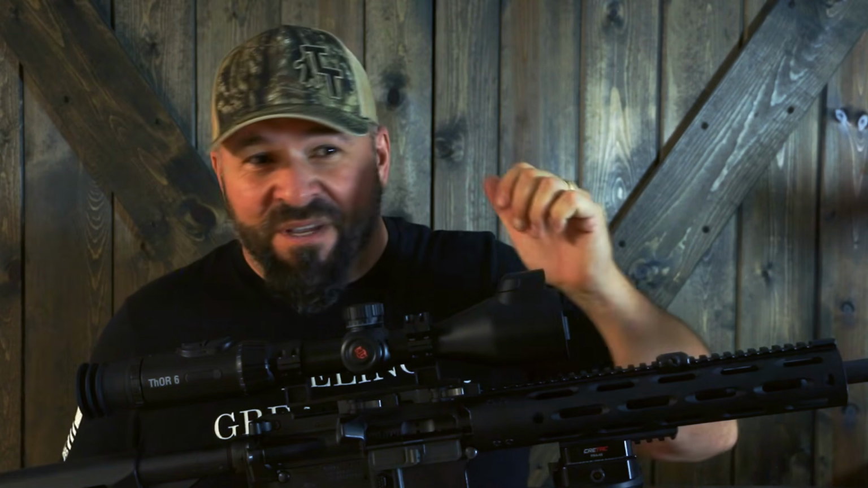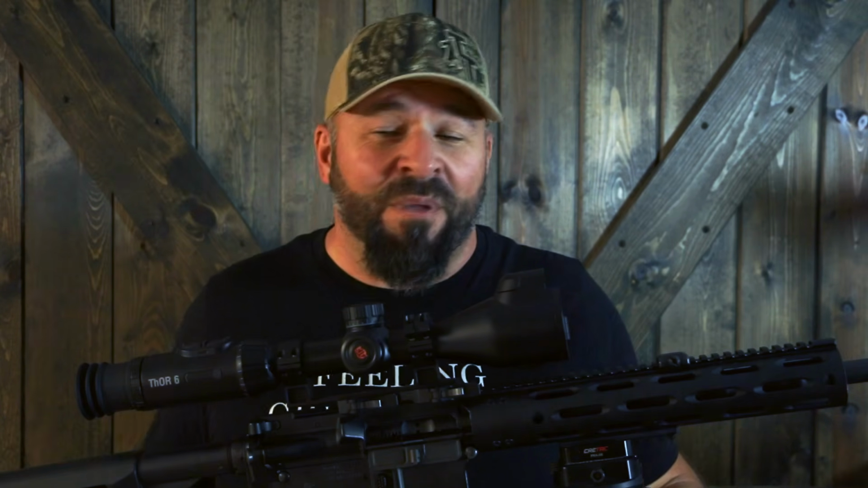Now, one last feature that is definitely one a lot of you guys are going to use that I personally won't take advantage of, the ballistic calculator. You can save up to 5 profiles in here, pop this thing off, put it on a different rifle, switch to the profile for that rifle, and you've got your ballistics already in there. I'm personally leaving this on this rifle for good, just because I'm not shooting long range up here. I'm not swapping rifles out. I usually have a scope for each rifle, and this is staying on this rig.